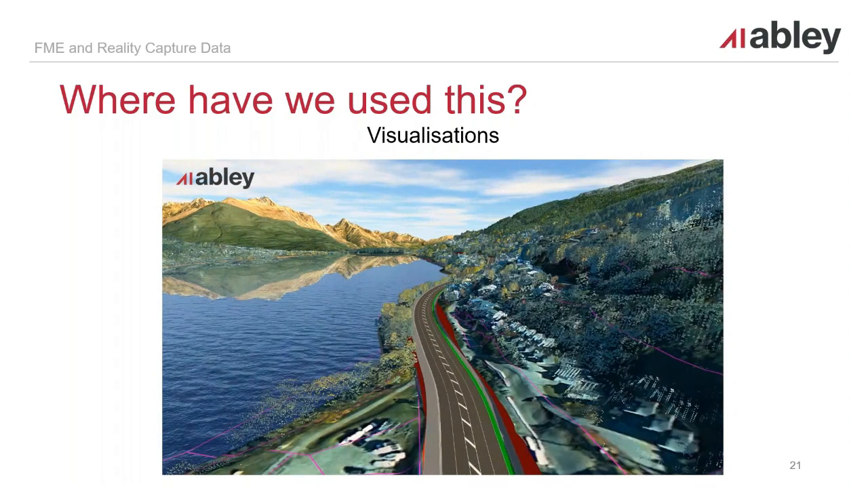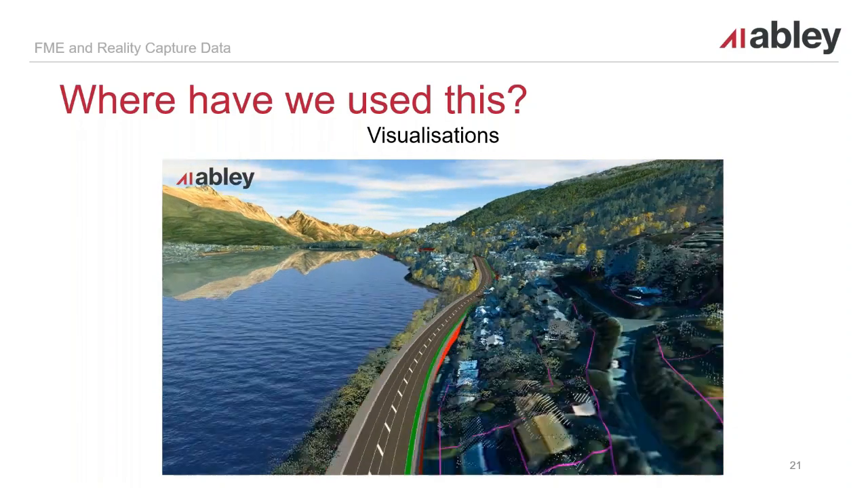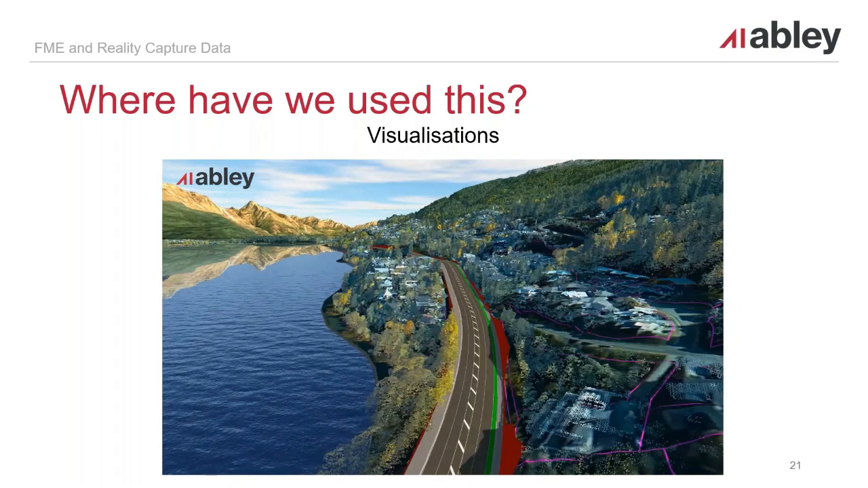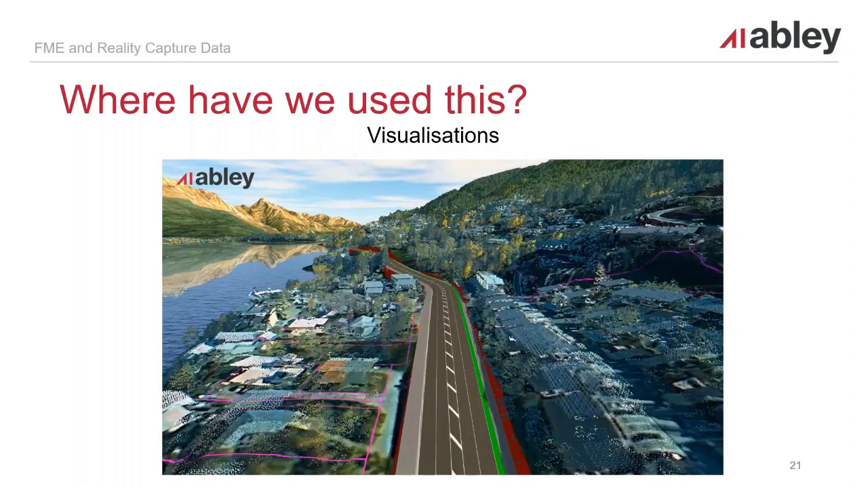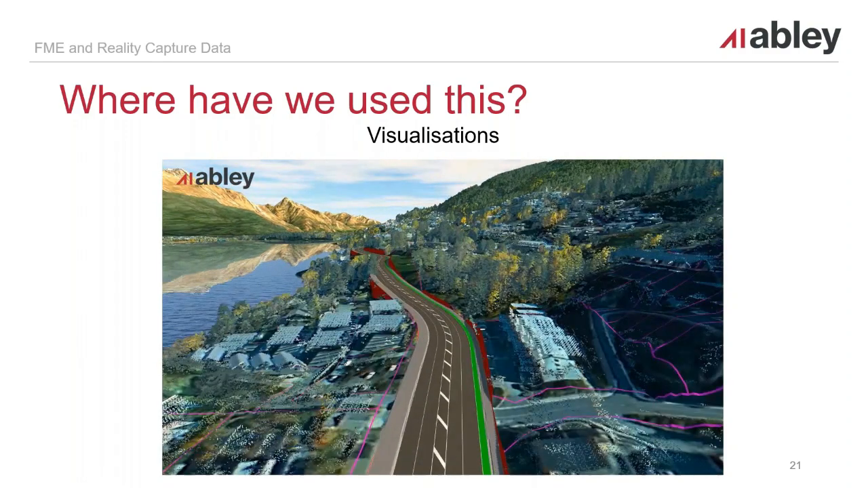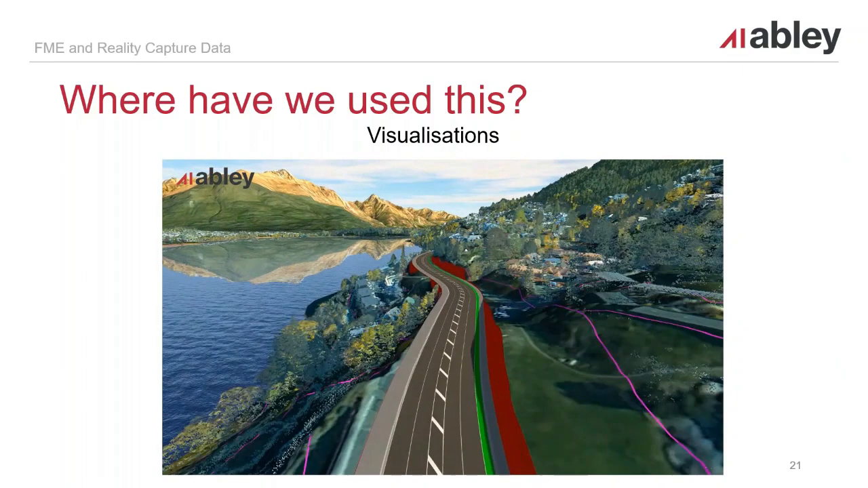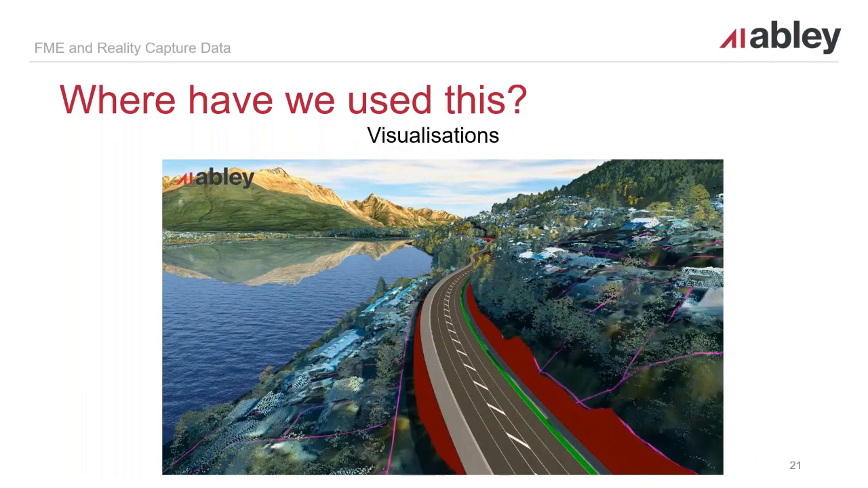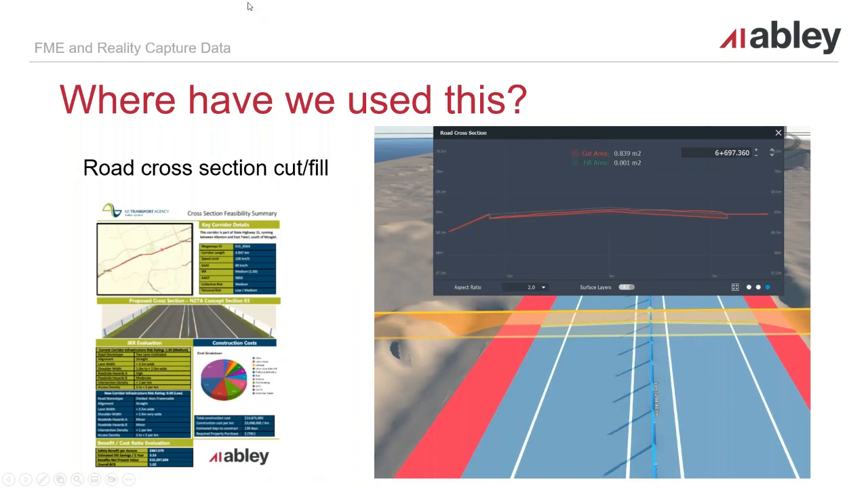We used the ground classification tool for this, but we didn't keep the ground. We had a much higher accuracy and tested terrain that we wanted to use, but we also wanted to see the assets alongside the road. So we used that point cloud information to augment that and add extra value into the model.